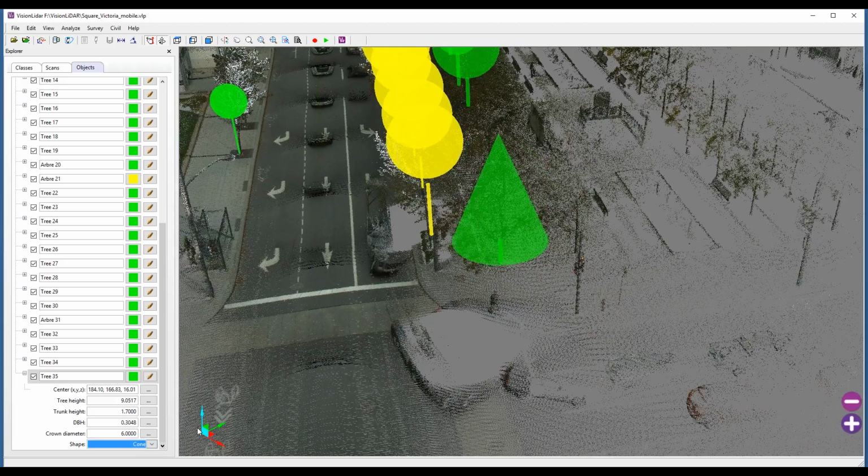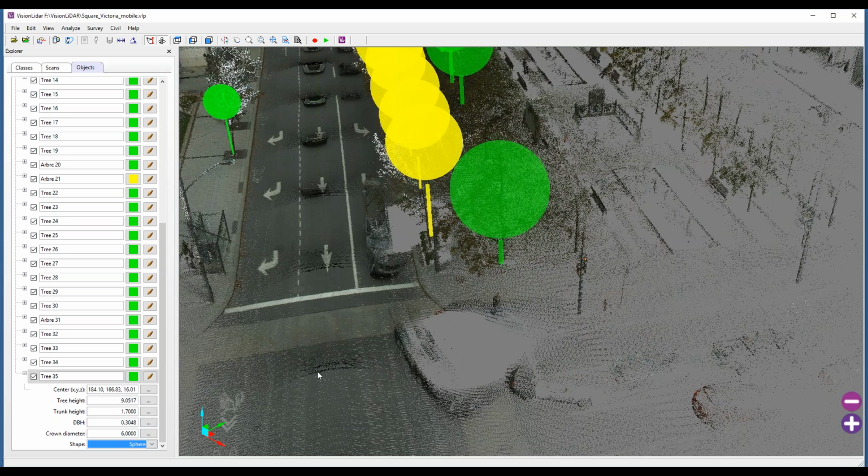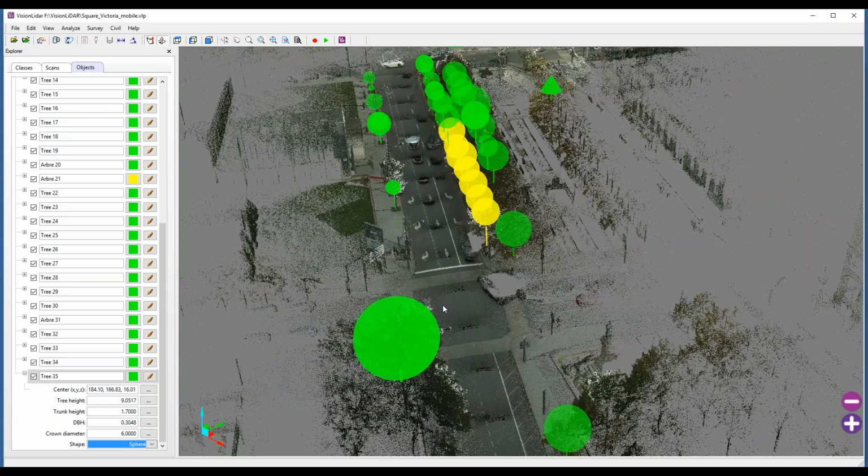Also, if you determine it was a different type of tree, you can put it into a conical format or a spherical representation.